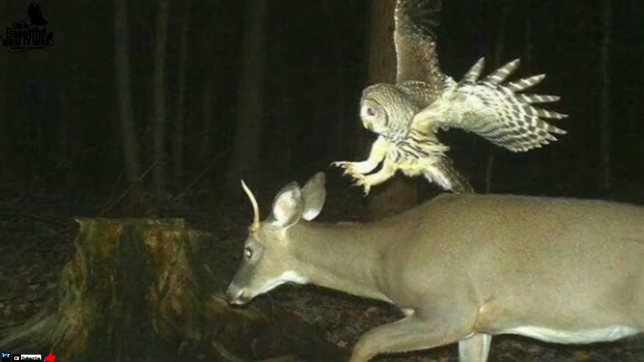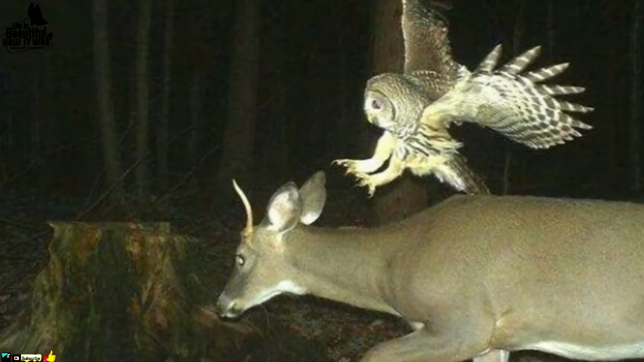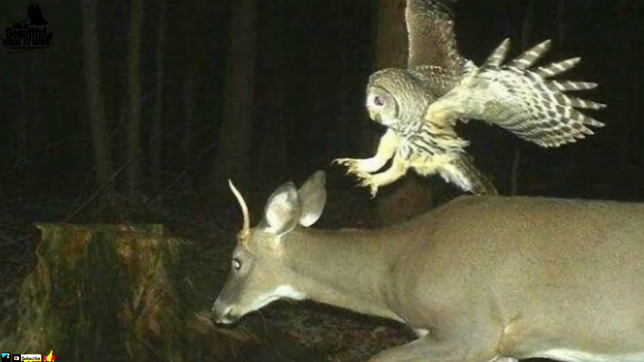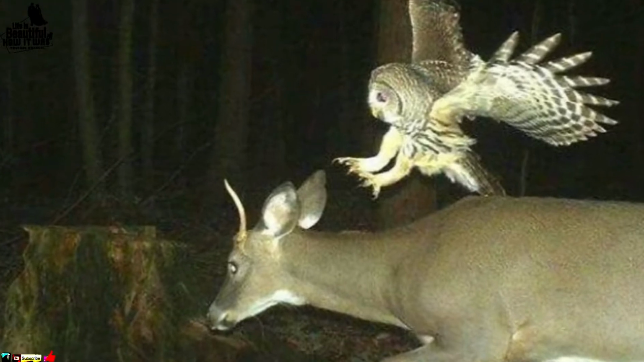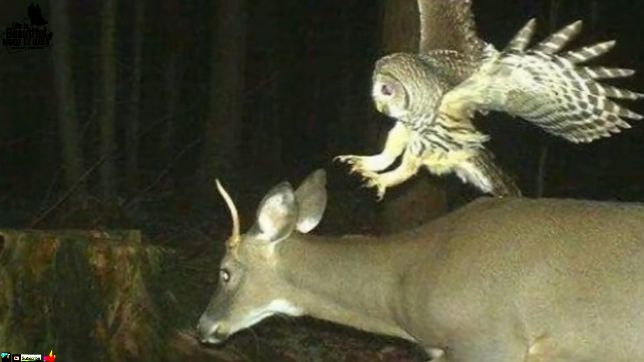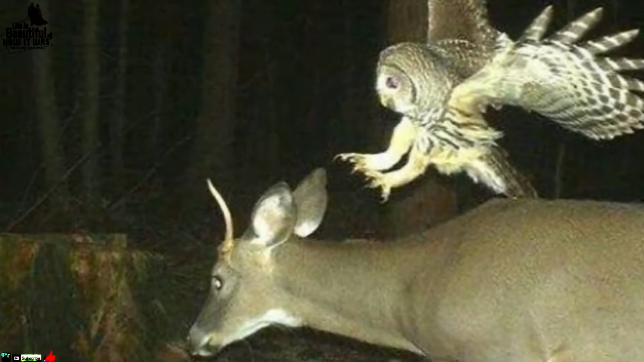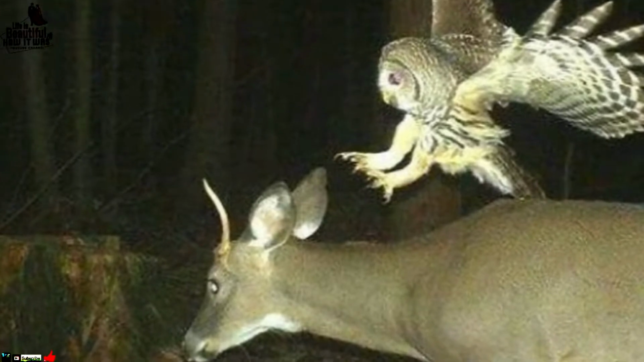As it turns out, flying squirrels aren't the only airborne creatures that deer need to watch out for. And while this owl may be punching slightly above its weight, you can't blame it for giving it a go. In fact, given how terrifying those talons look, we actually don't fancy the deer's chances much in this battle.